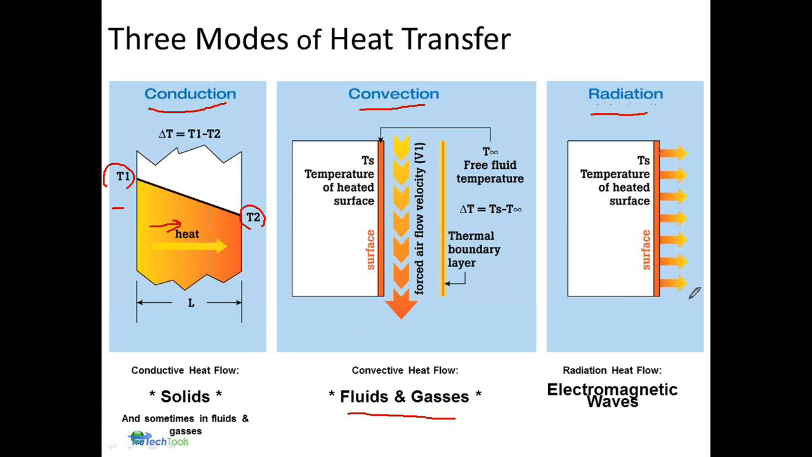What this is basically telling us is that it's part of the electromagnetic spectrum, and we're seeing the radiated energy from the surface. We need to have convective and conductive processes going on behind the surface. As that heat migrates through, it hits the surface and is then radiated from the surface, and that is what the camera sees.